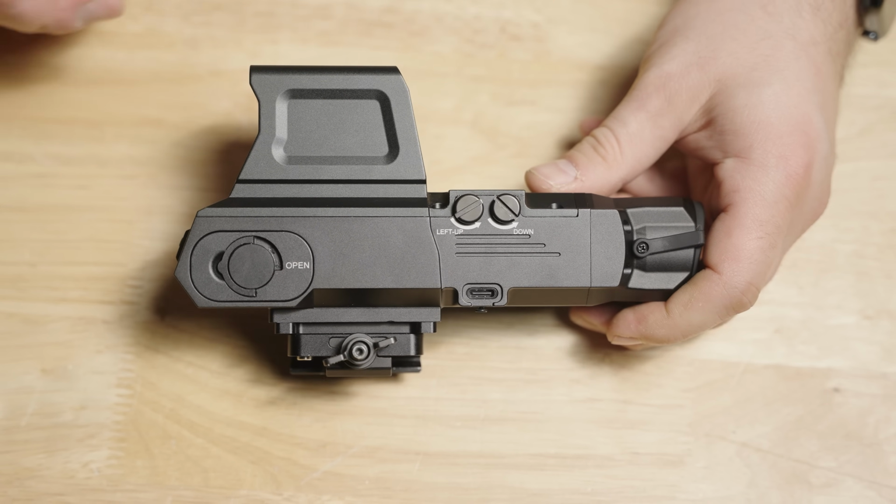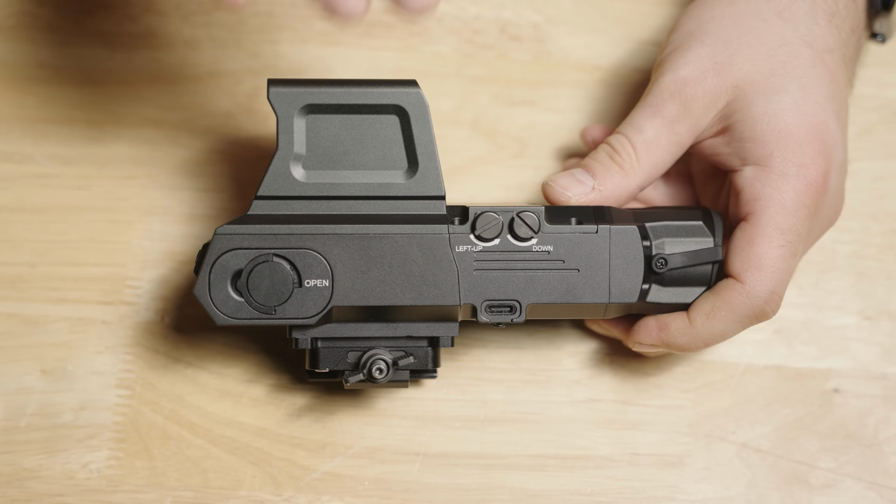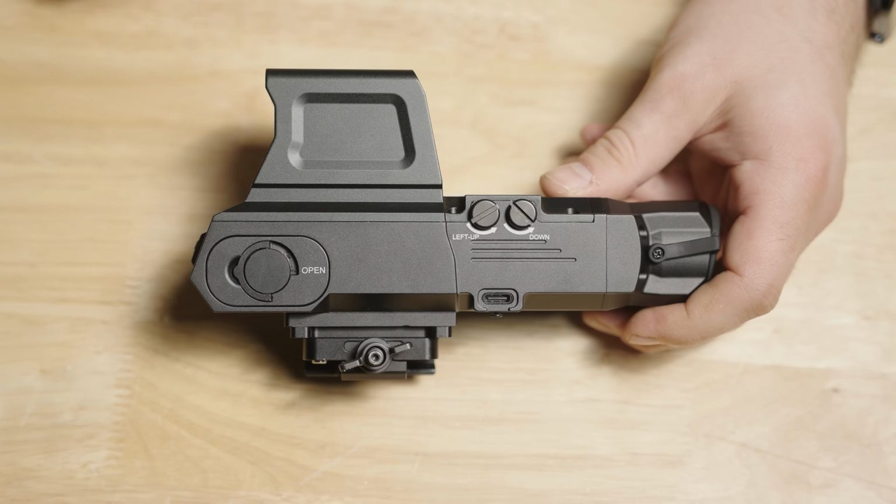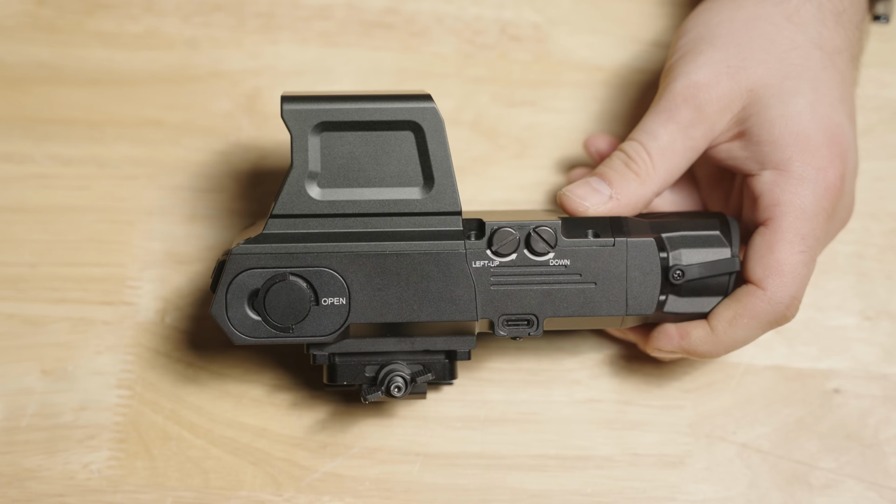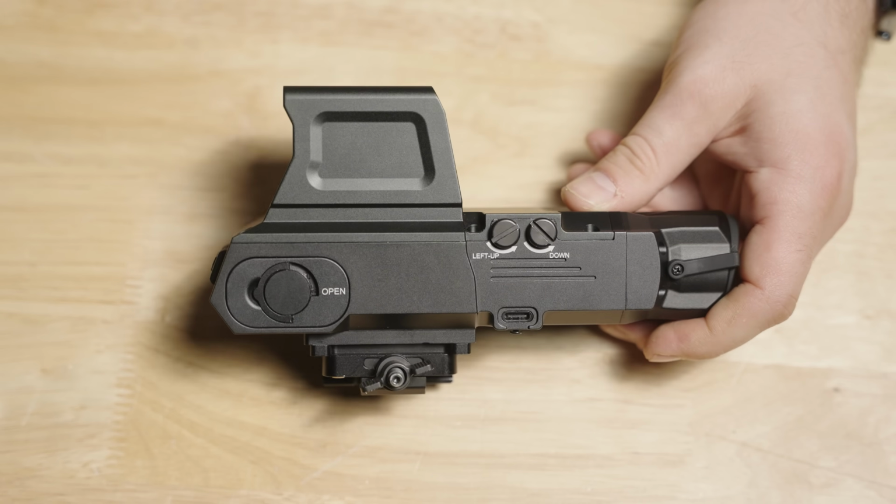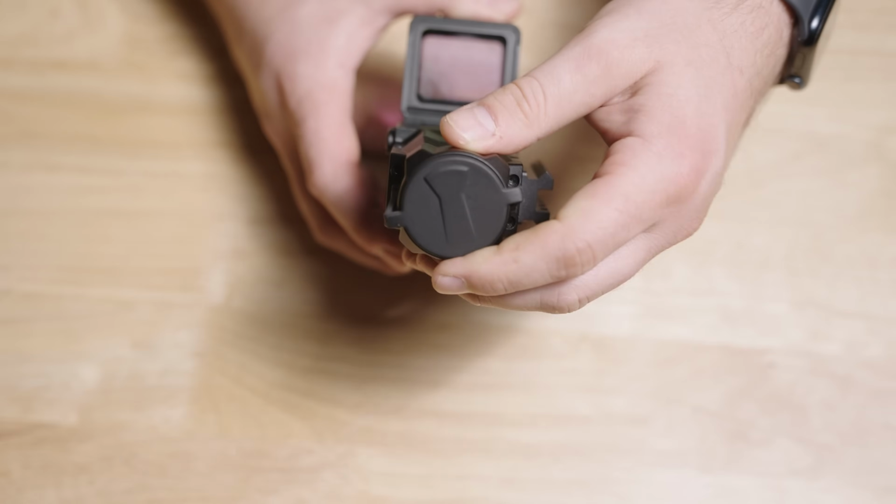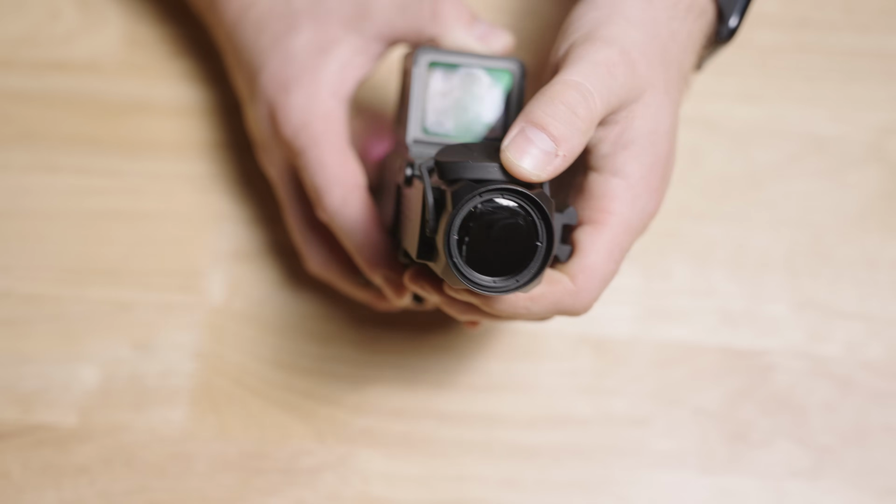So it's kind of a nice built-in fail-safe that you're not totally dead. The actual red dot optic portion of this will still operate independent of the thermal core. So if you're ever in a pinch and you're really depending on an optic working, just know that you do get a little bit more out of it than just the thermal, which is nice. And up front is going to be your actual thermal sensor with a built-in rubber cover.